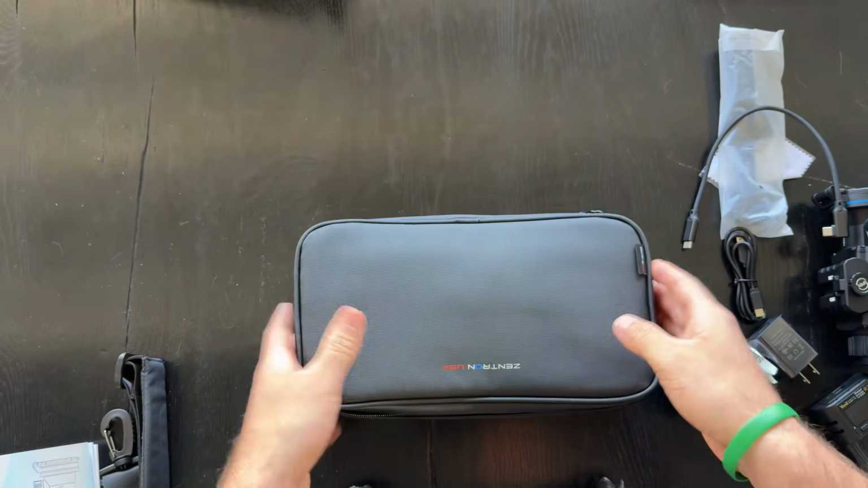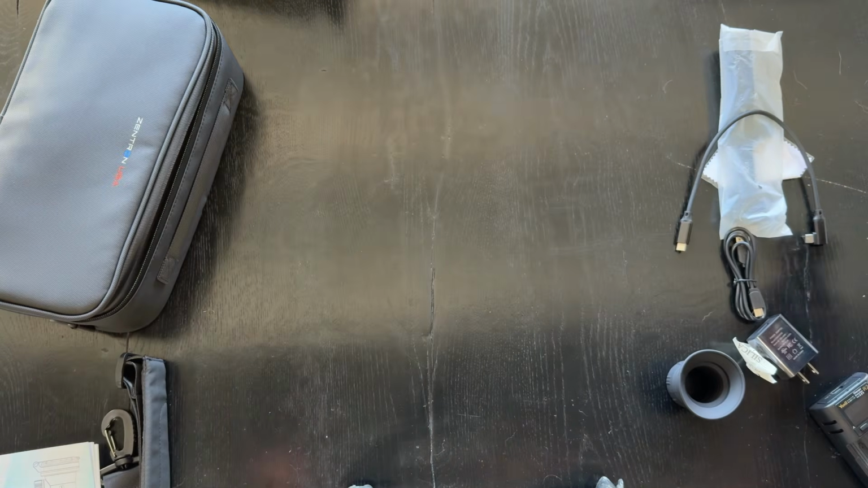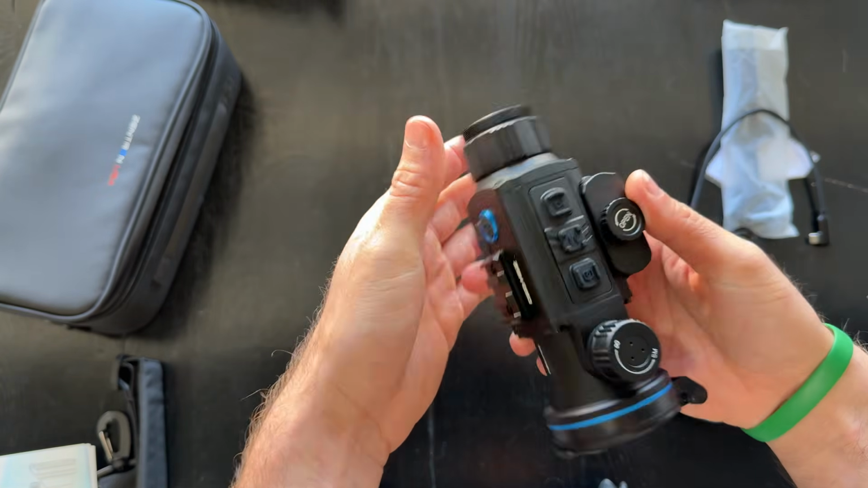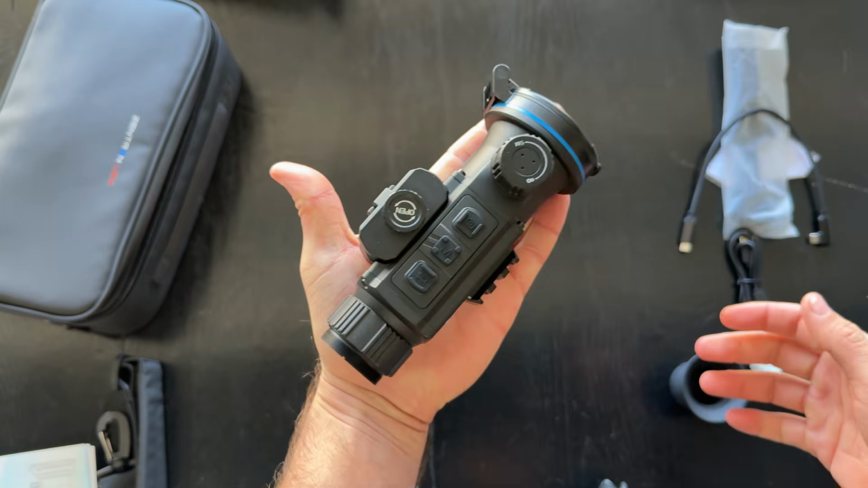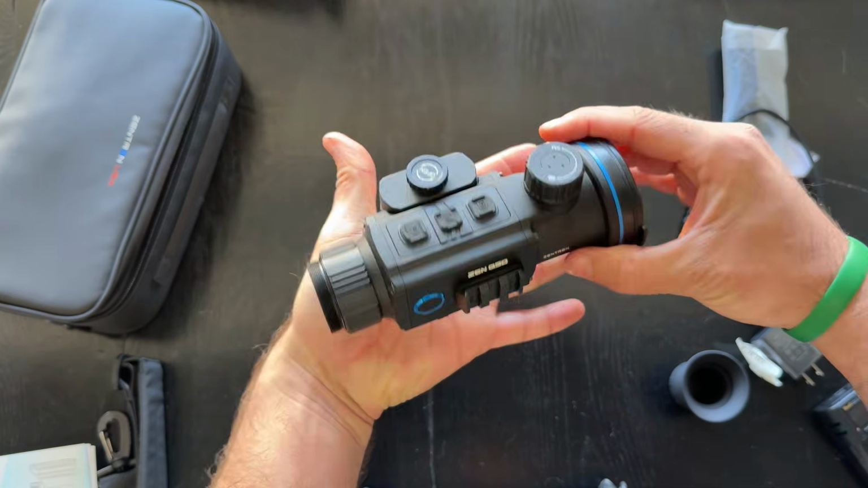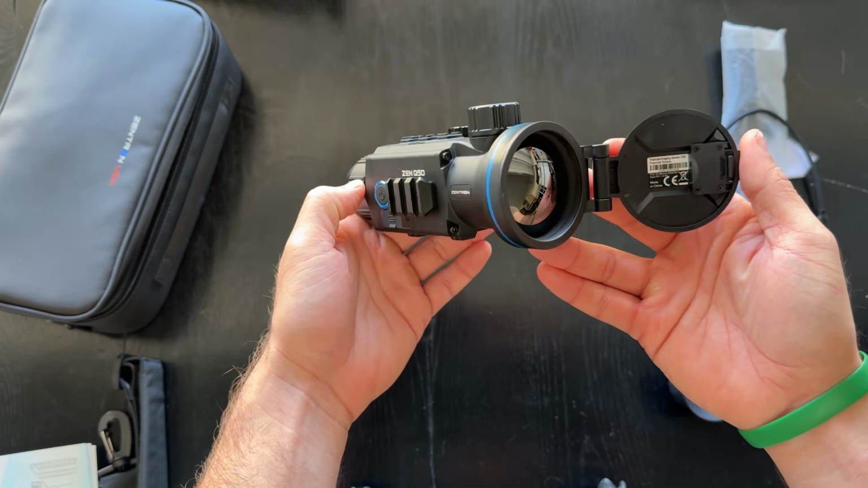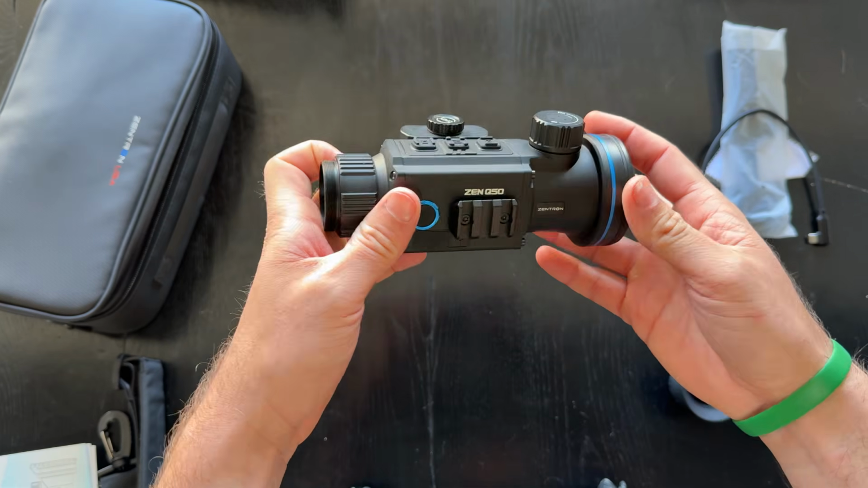Okay, so put that off to the side one more time, and I guess just go through the first impressions of the scope. Again, guys, this is a very, very small unit. I mean, it fits in my hand, so that's just crazy how small it is. It is a 50 by 640 scope.